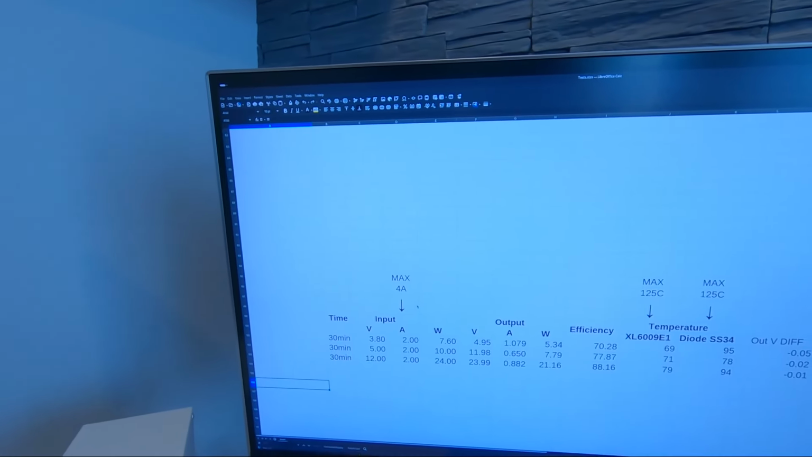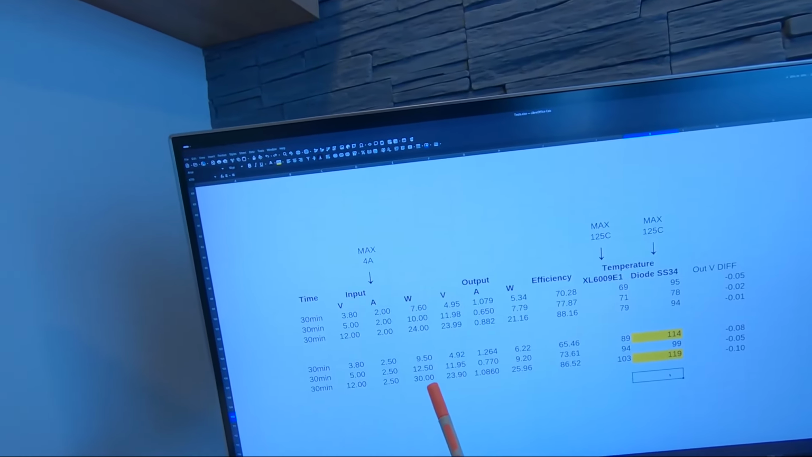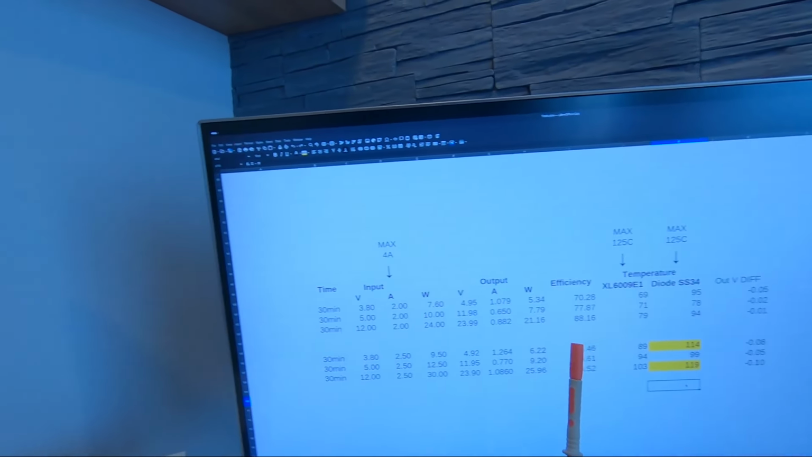Let's try 2.5 amps. 2.5 amp on the input side looks to be the limit. 3.8 to 5 volt is good, but the diode is near the limit.